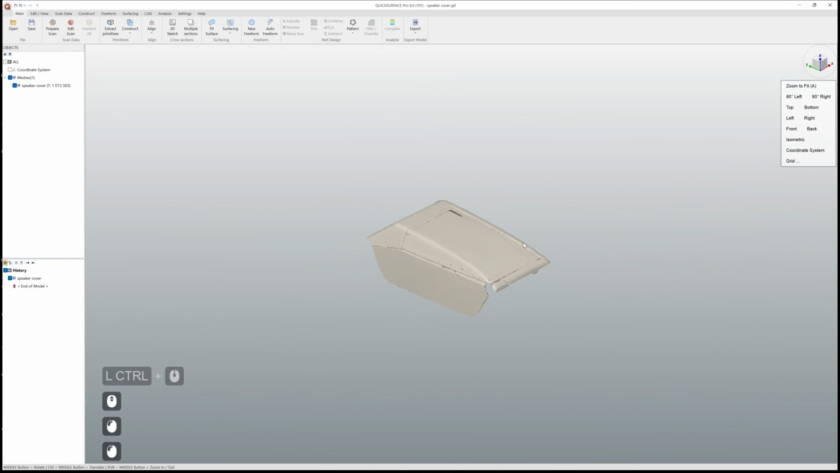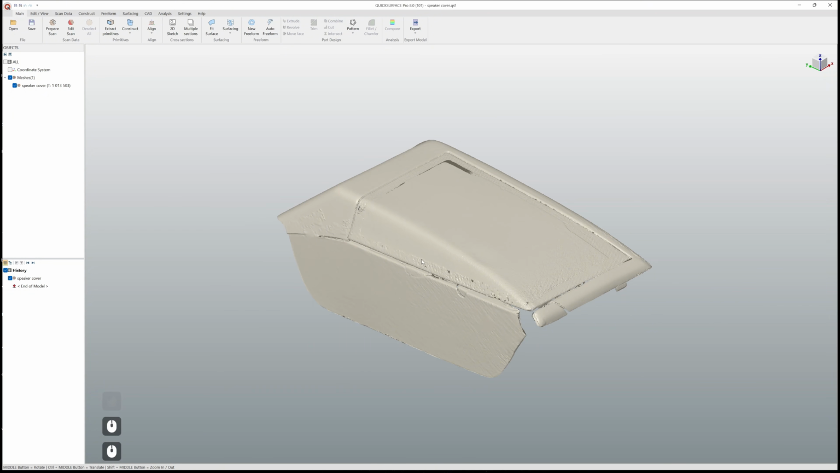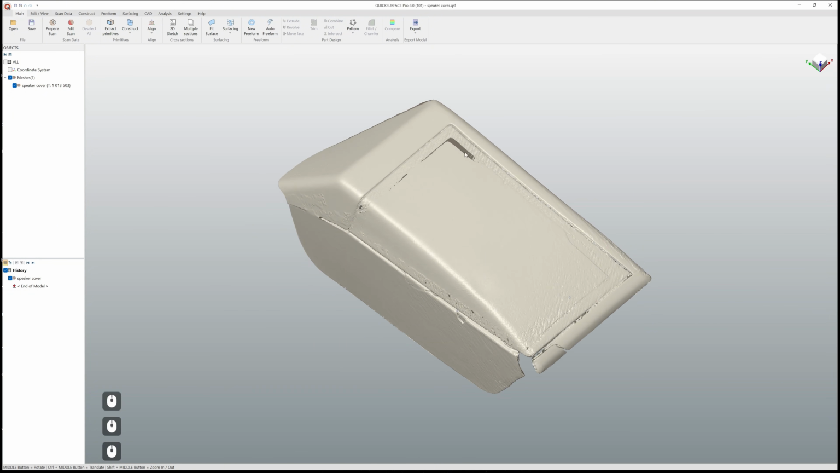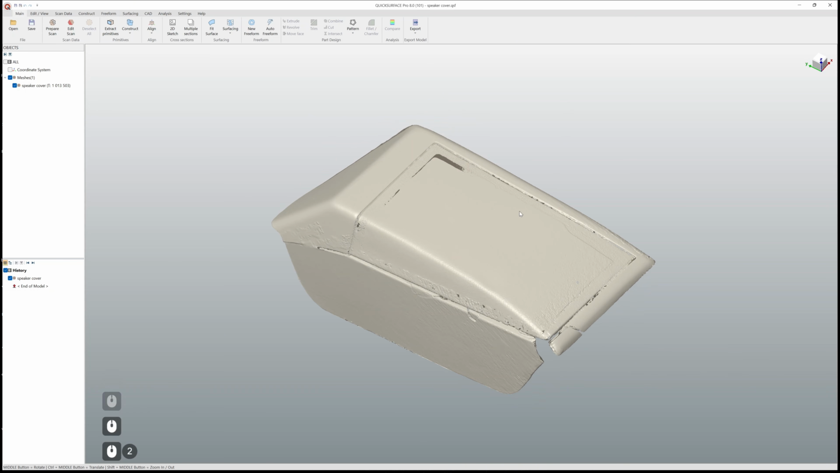Okay, let's get rid of the coordinate system, and now we can actually start to recreate some surfaces of this part. And as a first surface here, I guess I will try to stick onto this top part, the biggest one.